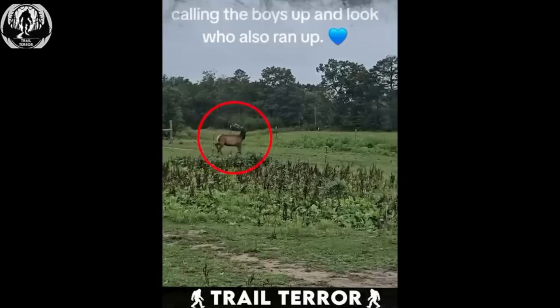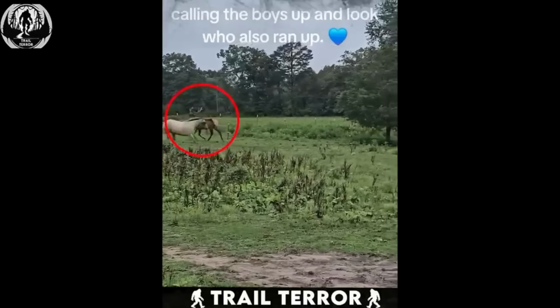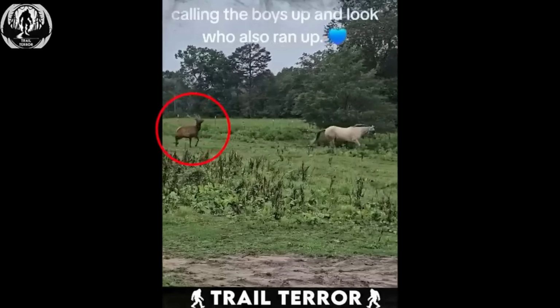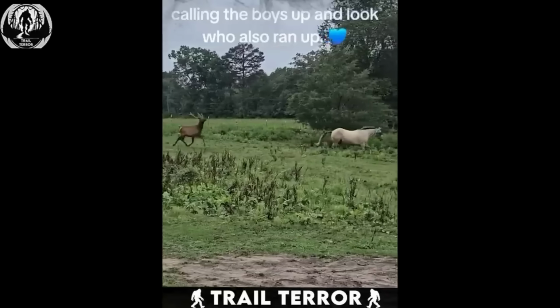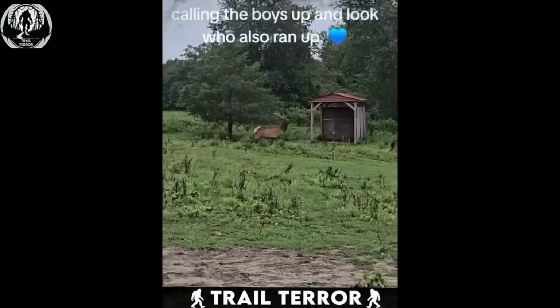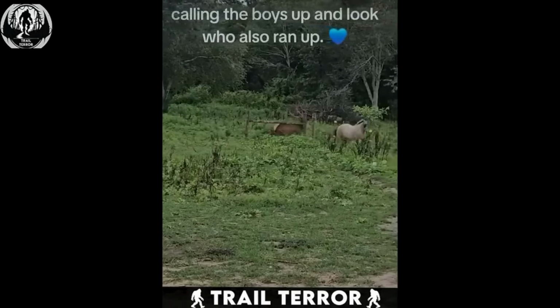Does the deer know what it's doing? Is it just after some food, or does it actually think it's part of the group? If it's smart enough to do this, what else could it do? What else is going on in that animal's mind? It makes you wonder, do they have memory and thinking abilities like we do? Whatever it is, one thing's for sure. This deer definitely knows how to play the role of a social chameleon.